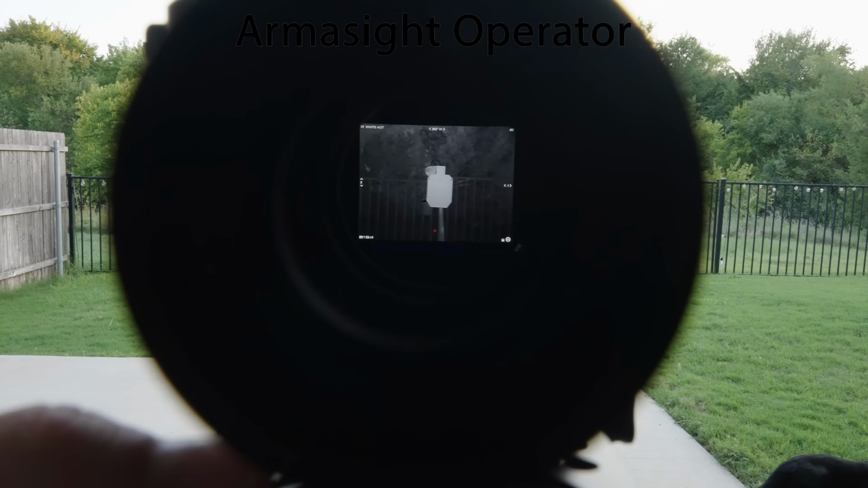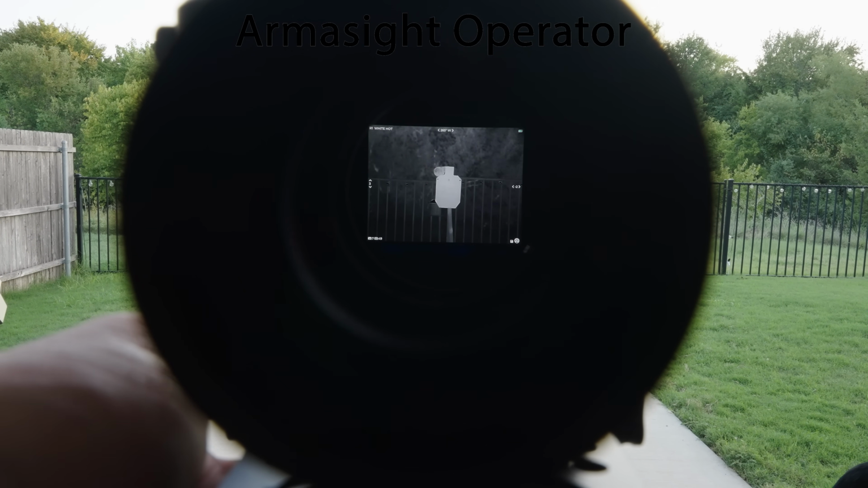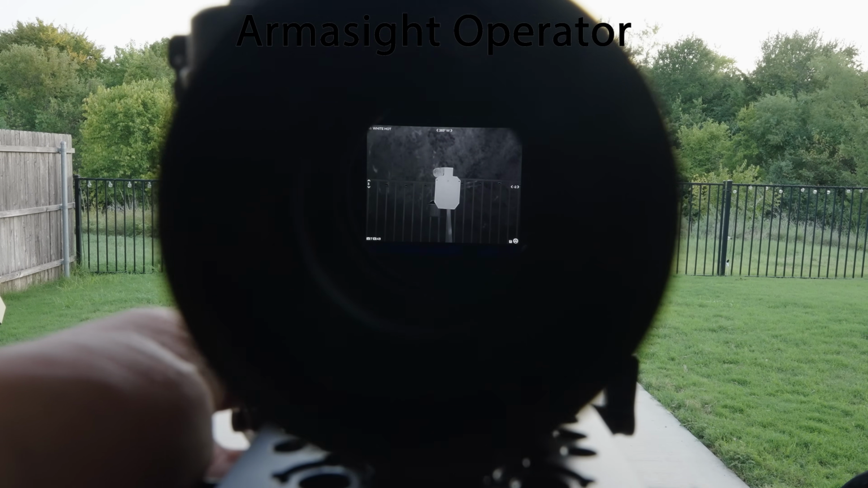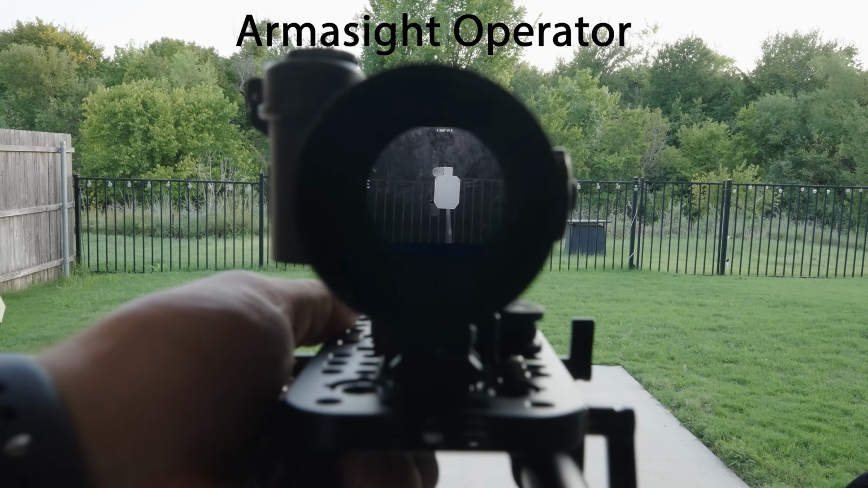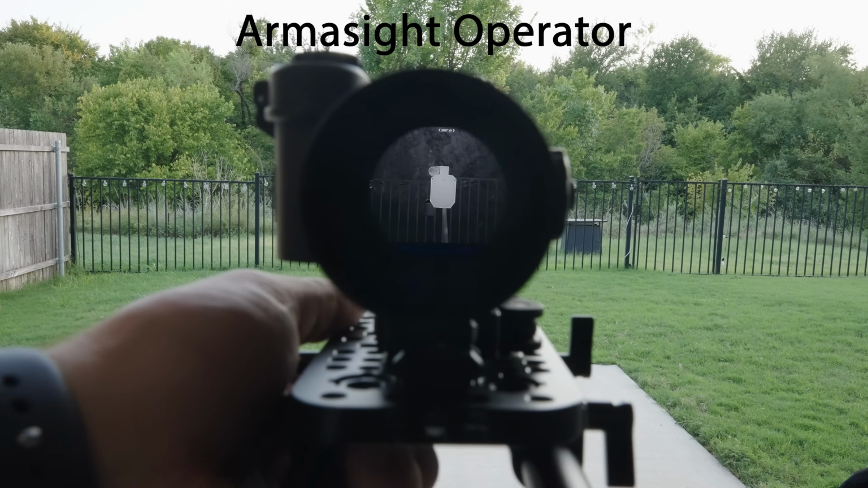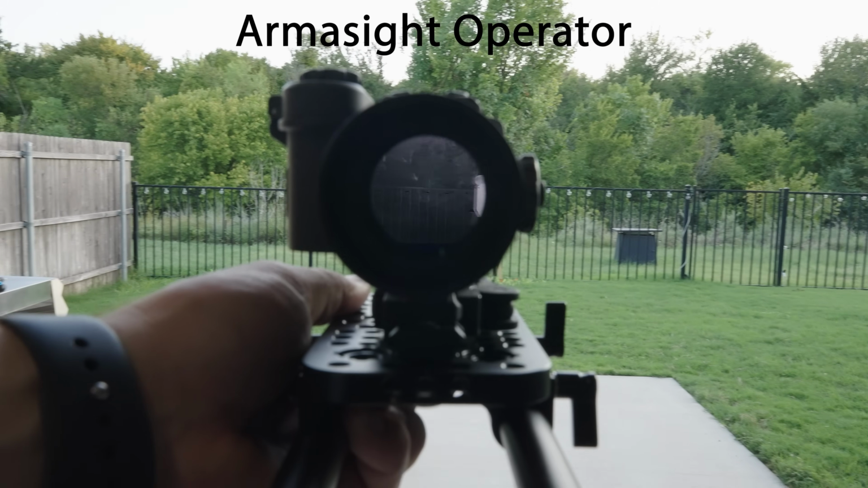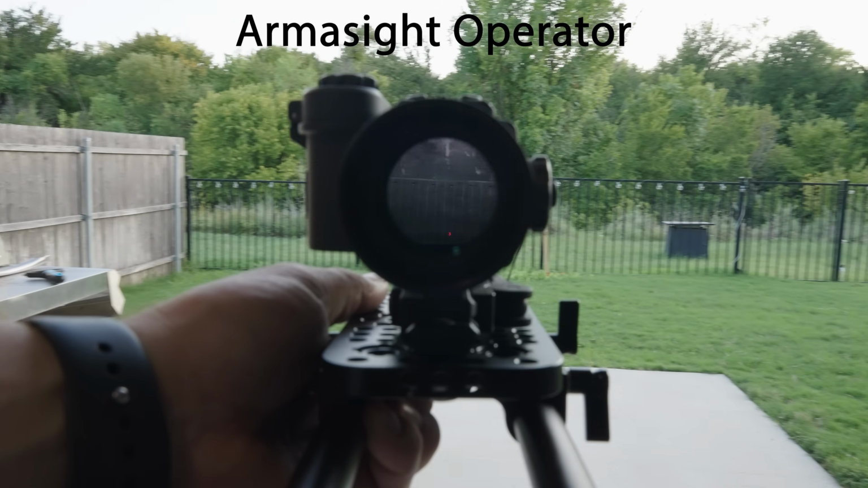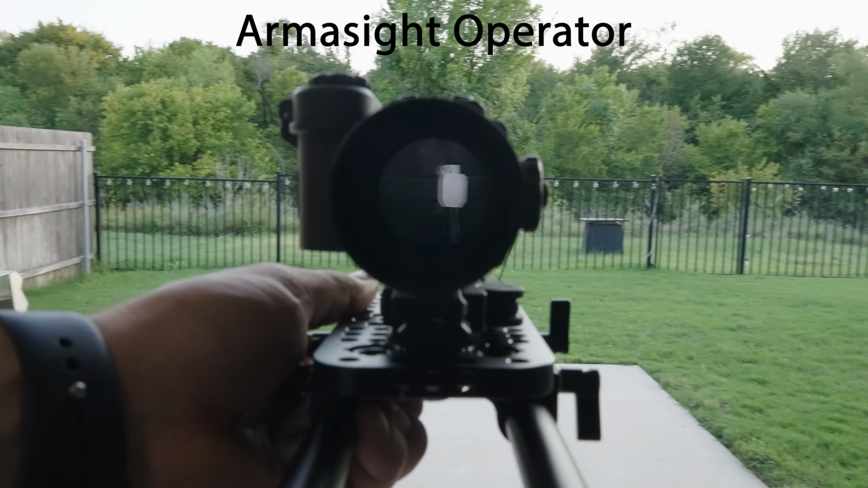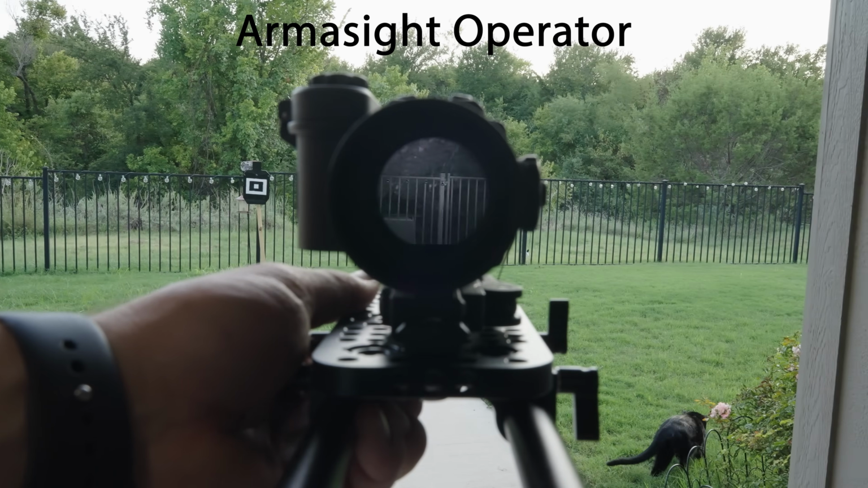Now, getting into the dedicated clip-ons, like I'd mentioned in the intro on the differences in the ocular assemblies, hopefully you didn't skip over that, but if you did, the Armor Sight Operator has a negative magnification. When we're looking through this, that's why that screen feels like it's really, really far away, even when I get closer to the camera lens. That is going to give you an advantage when you're using it as a dedicated clip-on, because you're going to be able to use a higher base magnification optical scope behind this thing without losing the field of view.